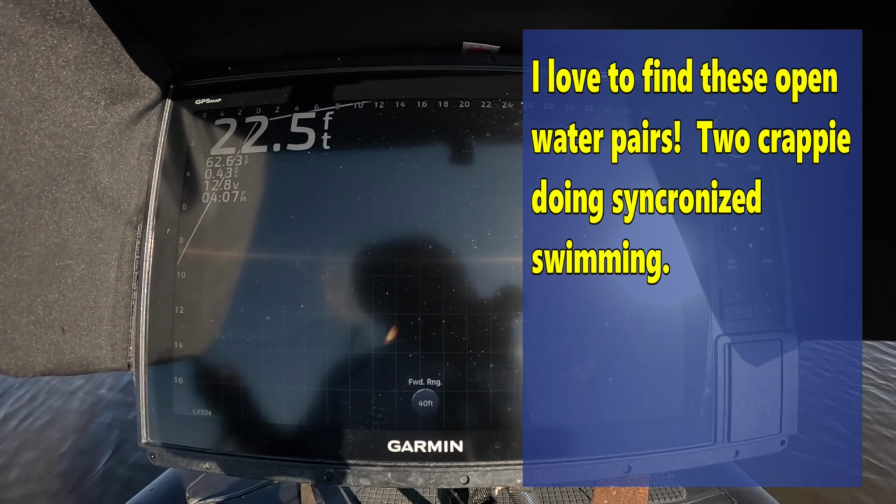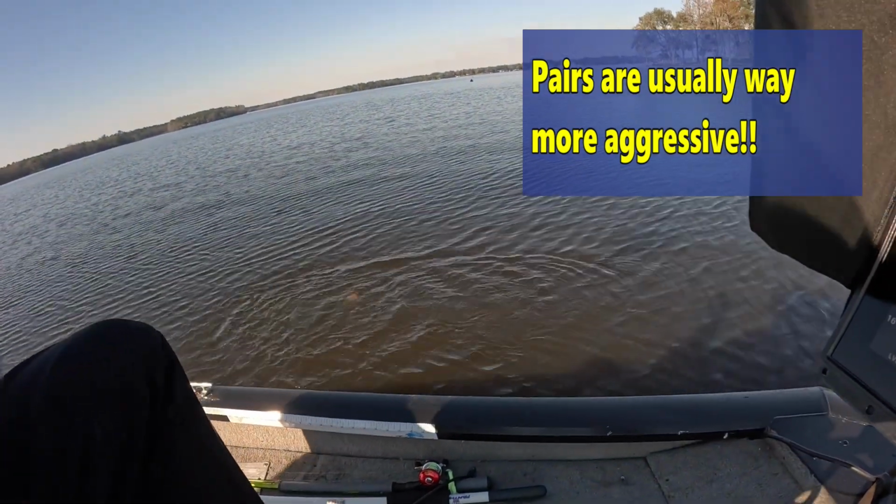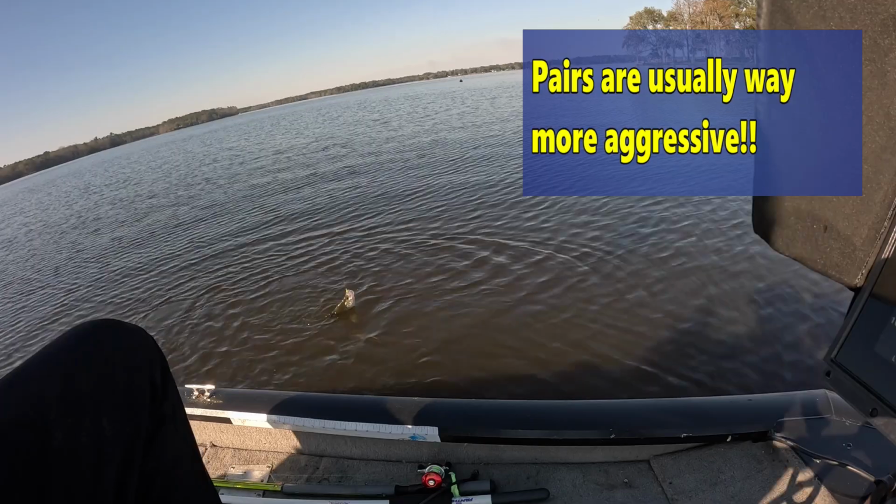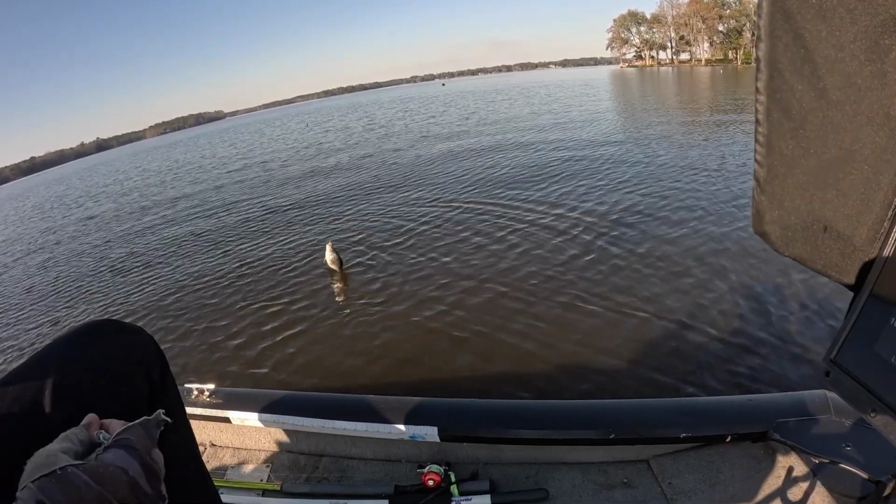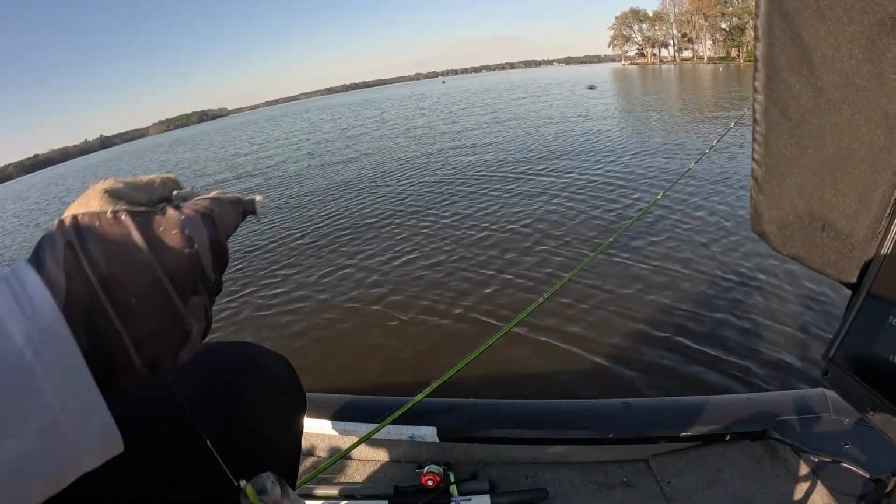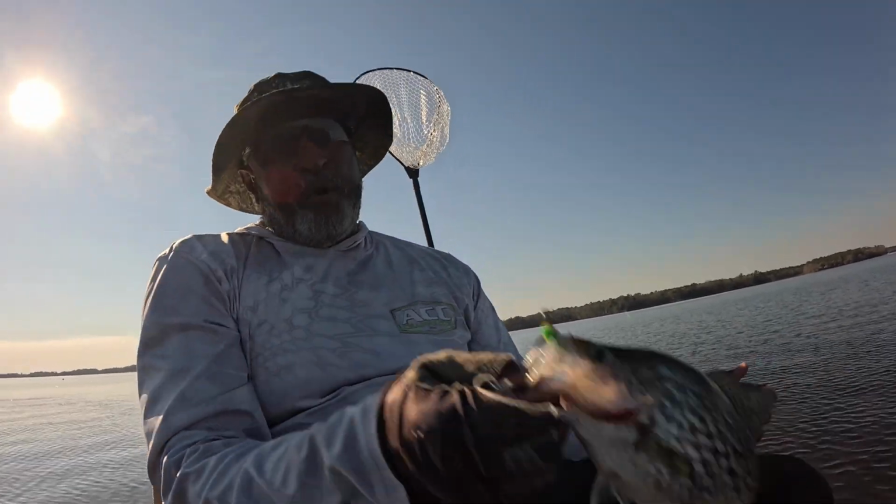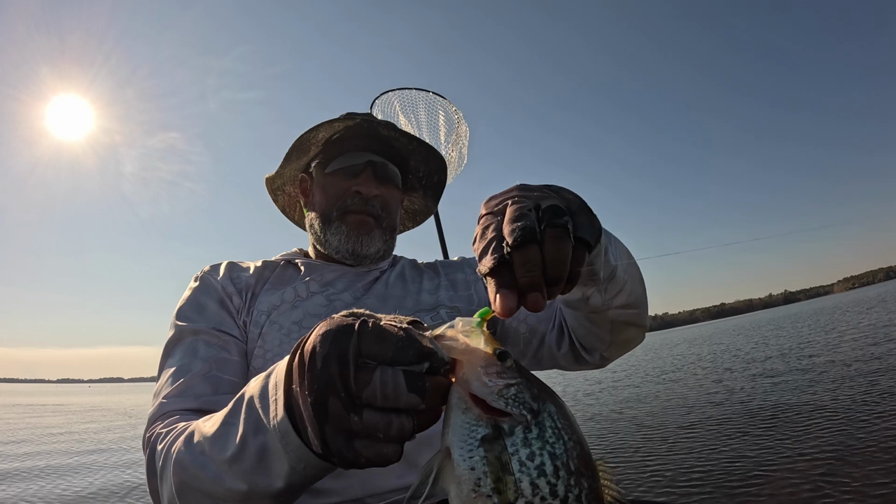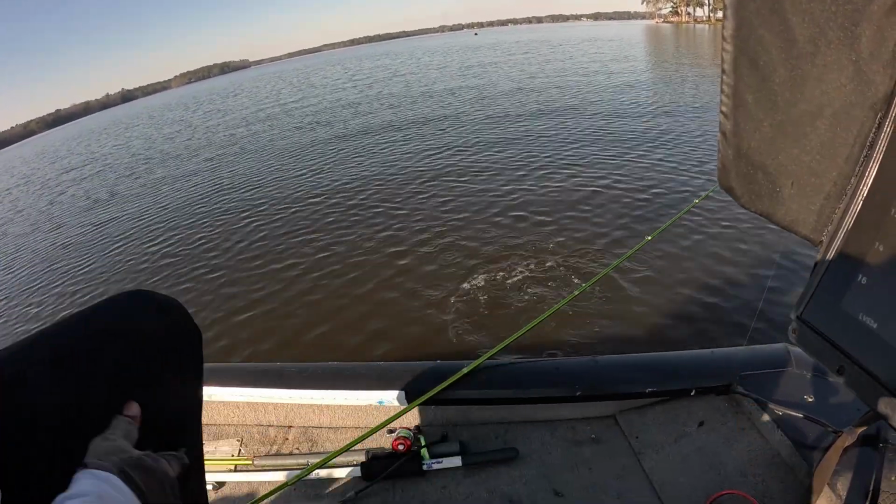Nailed him. Show you. Love those pairs, when you can catch them in a pair like that. Oh, flip. Boat flip, my friends. Booyah. It's a nice fish. Beautiful fish. Let's see if we can get this fish back in the water. That's a keeper. We're throwing them all back.